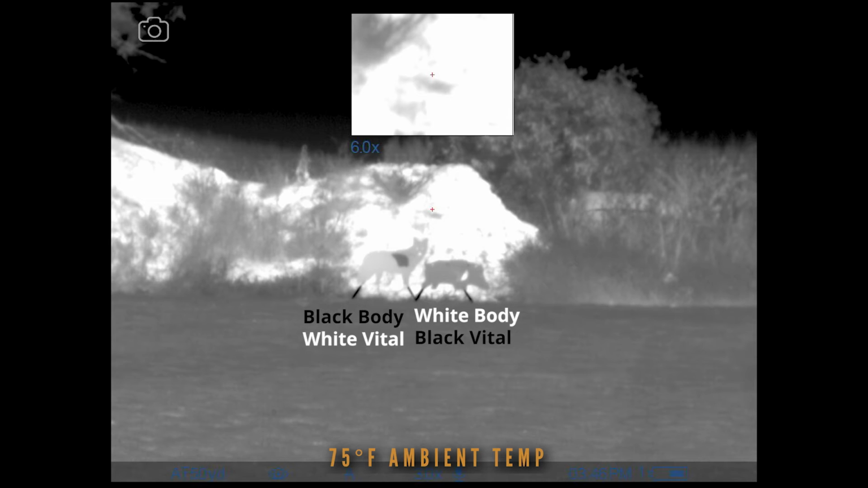Here you can see both of them in front of the hot dirt there to get a comparison on that side of things. And then, yes, indeed, the cooler hog does contrast much better against the dirt pile, although you still have the contrast issues with the vital. So it may still be in your best interest to go the white body with the black vital. It's entirely up to you, but I do like still having that contrast that the coyote shows.